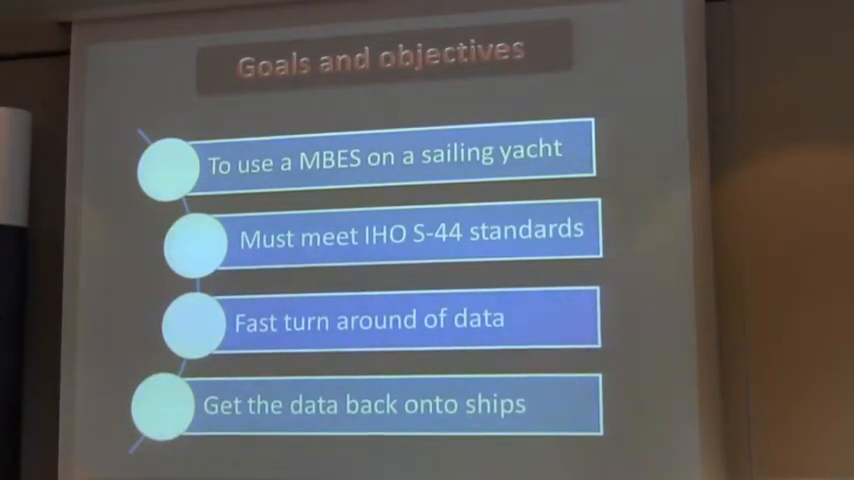We wanted to prove that we could collect data and do a fast turnaround of the data so that we could prove that it could get back to actual ships. Keep in mind, it's normally 7 to 12 years from a survey being done in Antarctica before a mariner needs to get it. Well, I wanted to actually prove that you could get high quality data and get it back onto a ship fast.